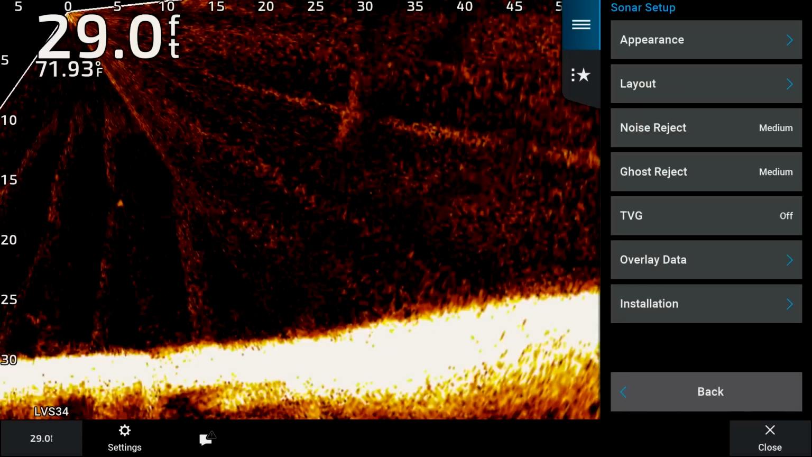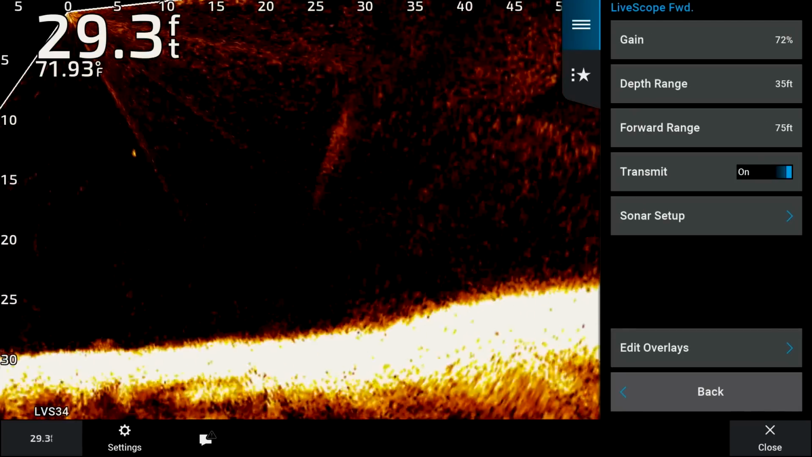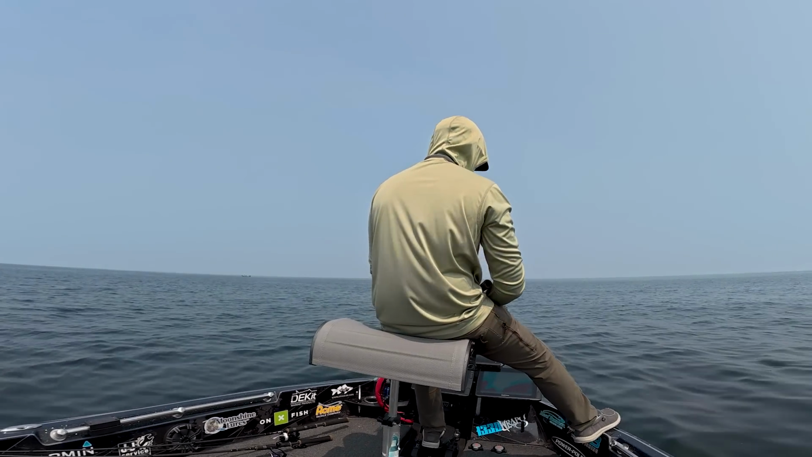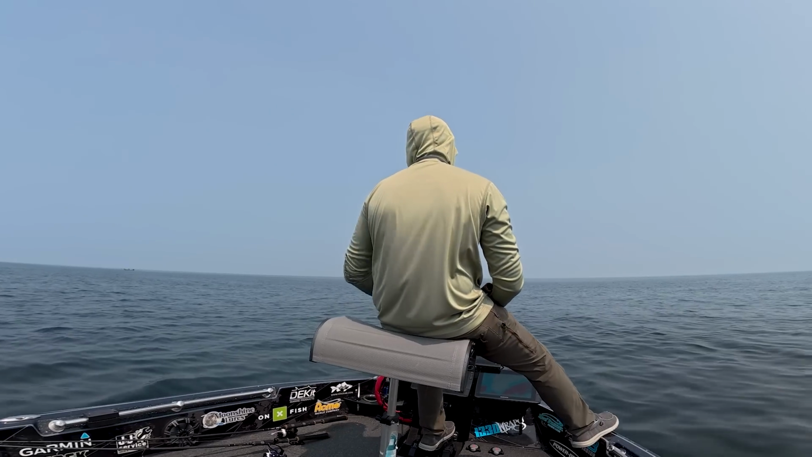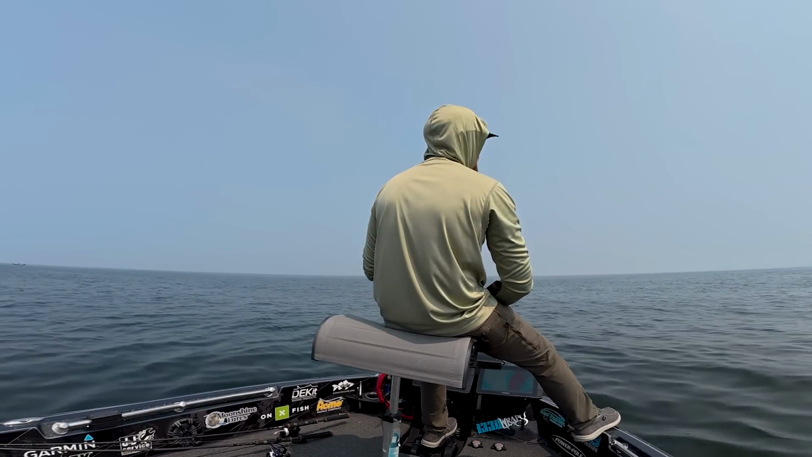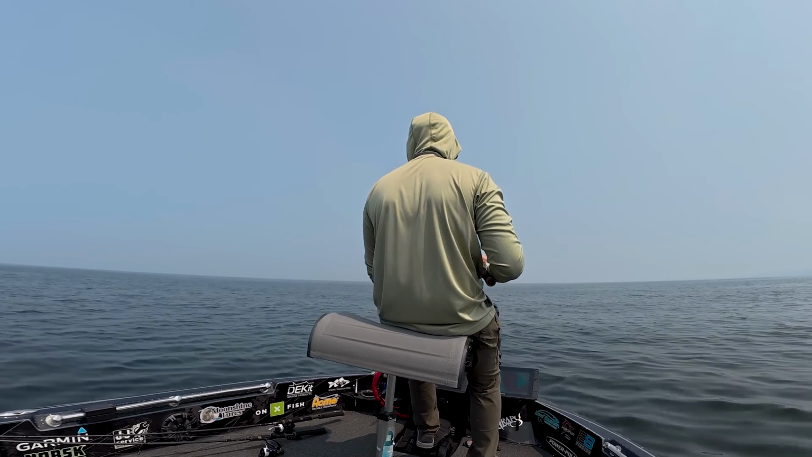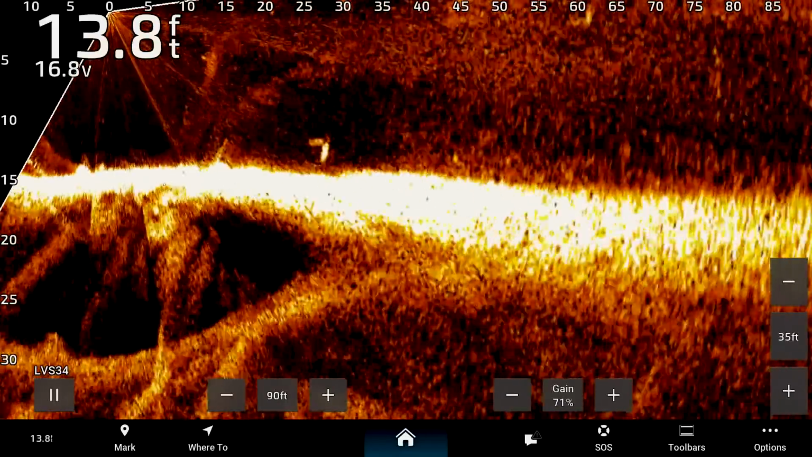And yeah, those are basically the settings that I am running on my unit. Again, super simple. The settings out of the box are probably going to work just as well for you, but these are just the settings that I'm doing. I've dialed these things in over the last couple of years to really help me catch more fish out on the water. So hopefully you can use these settings to your advantage, and hopefully they'll help you get a jump start on your Livescope unit in the boat.